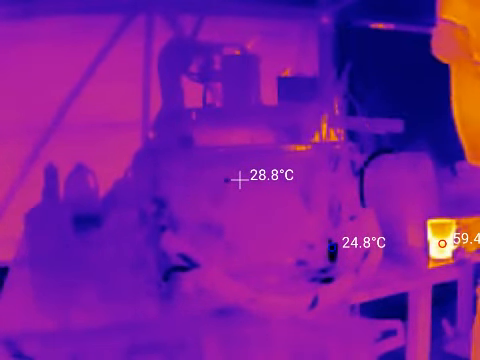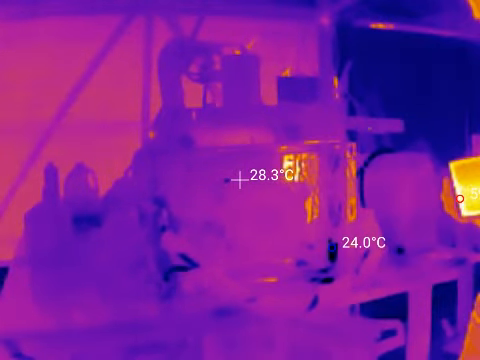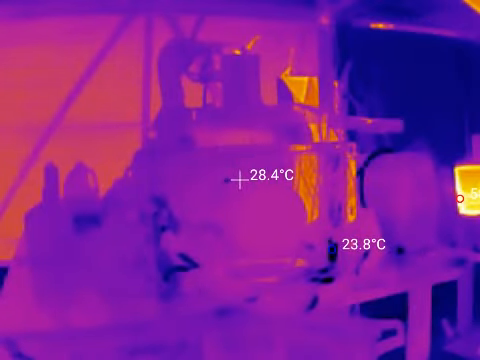So I'm connecting up the fan here, so you'll see the fan start to heat up. You'll notice that you can quite clearly see a reflection of me in the metal housing of the chiller. Lots of metals act as almost perfect IR mirrors, which is interesting.